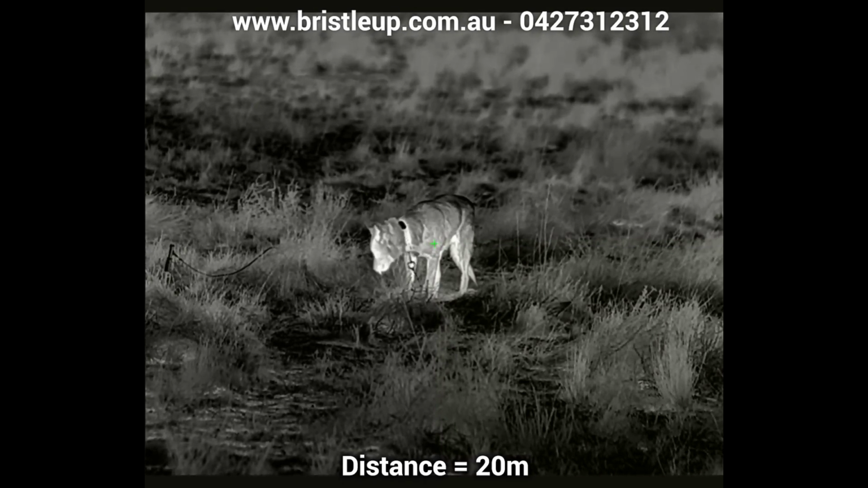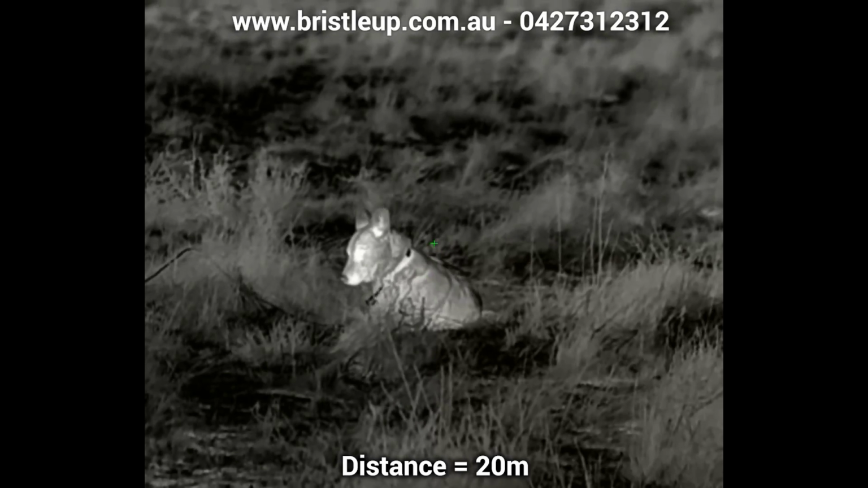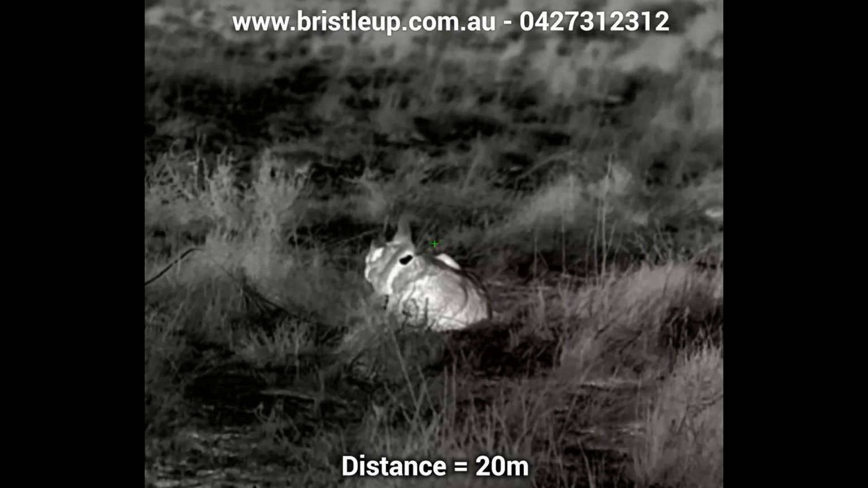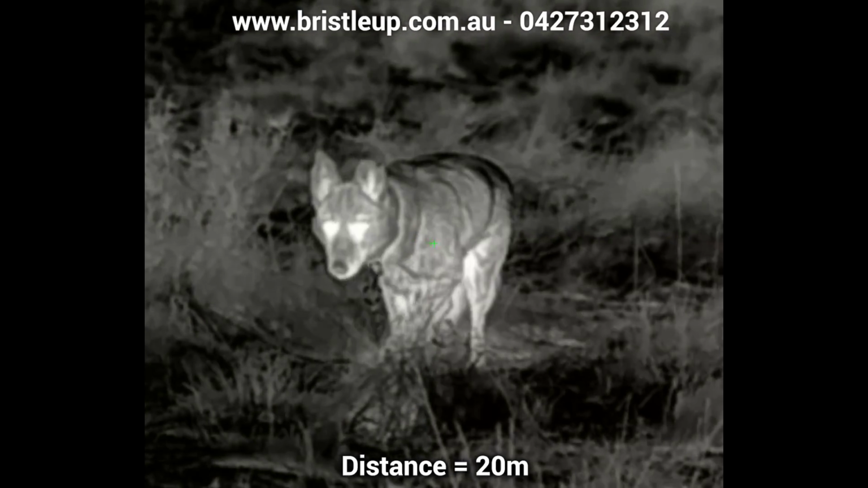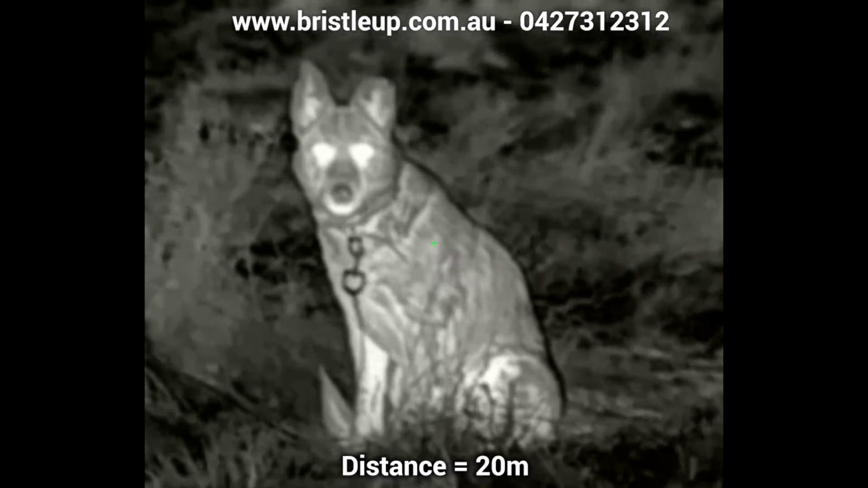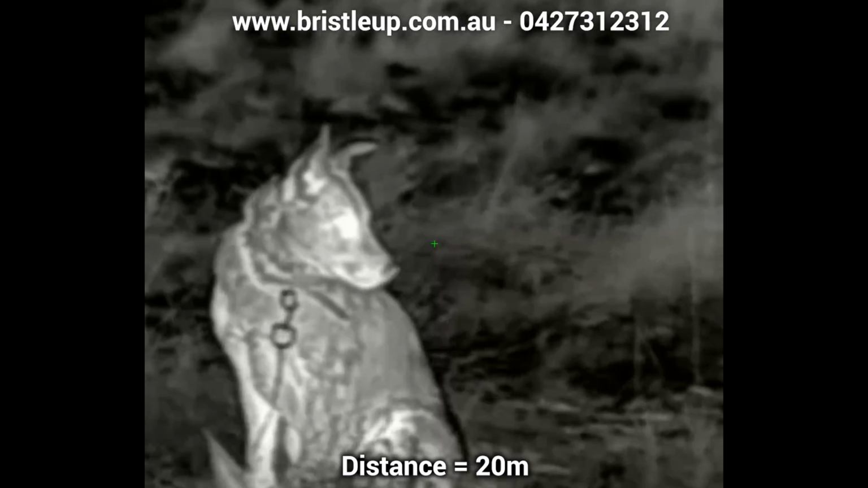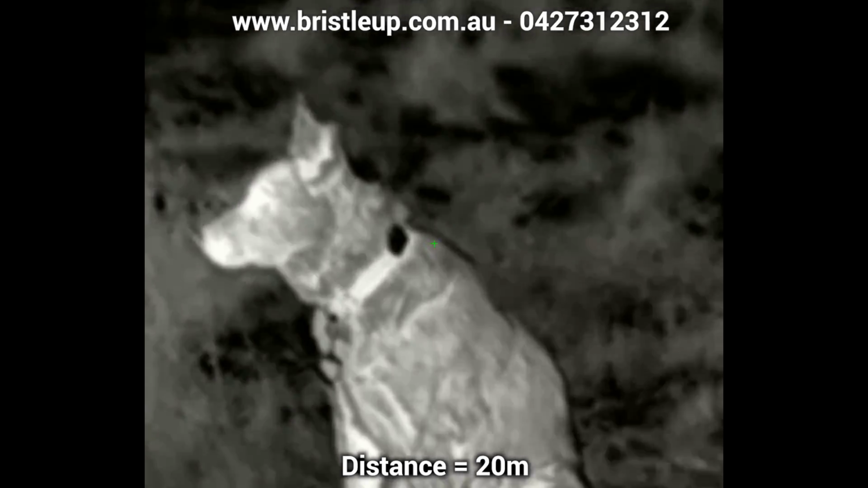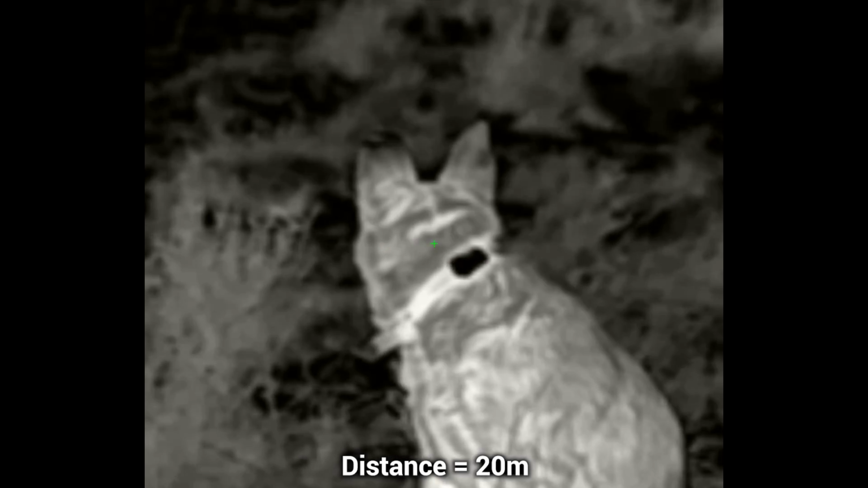All right, this is 20 meters, base mag, 3.5 times to 5 times, and Buzz asleep again. We're going to go 8 times now. All right, we're at 8 times here now. There we go, 11 times now. You can see inside Buzz's soul. Alright, and 14 times at 20 meters.